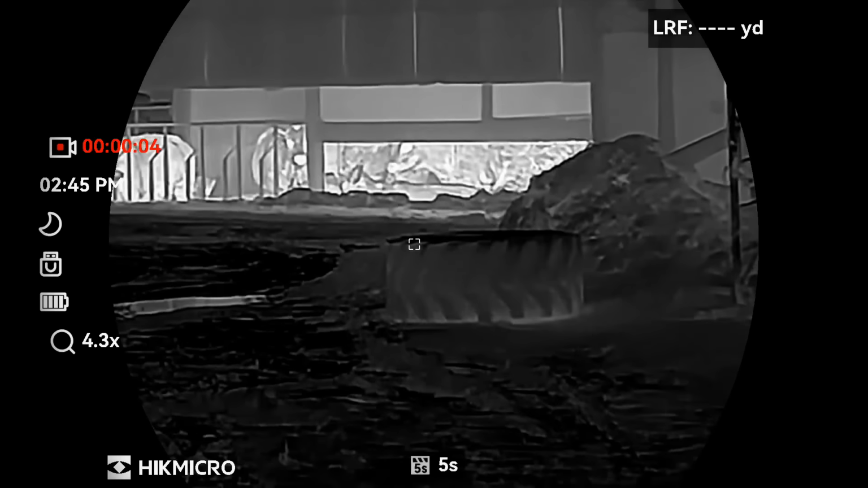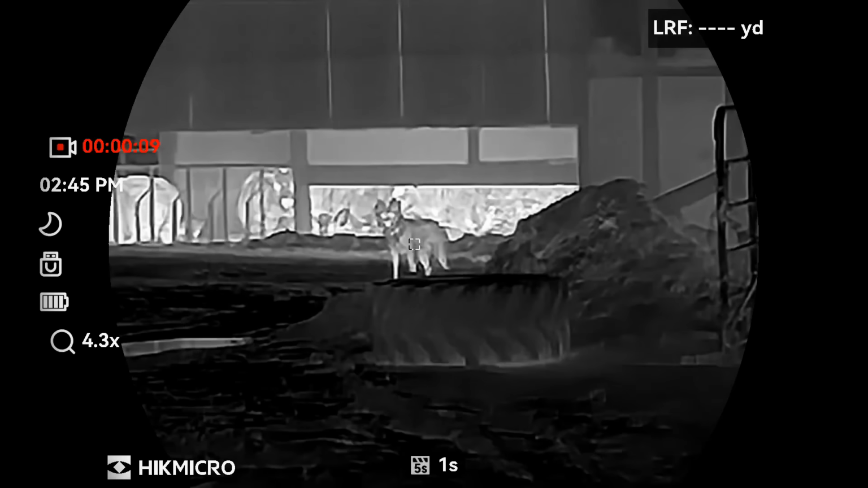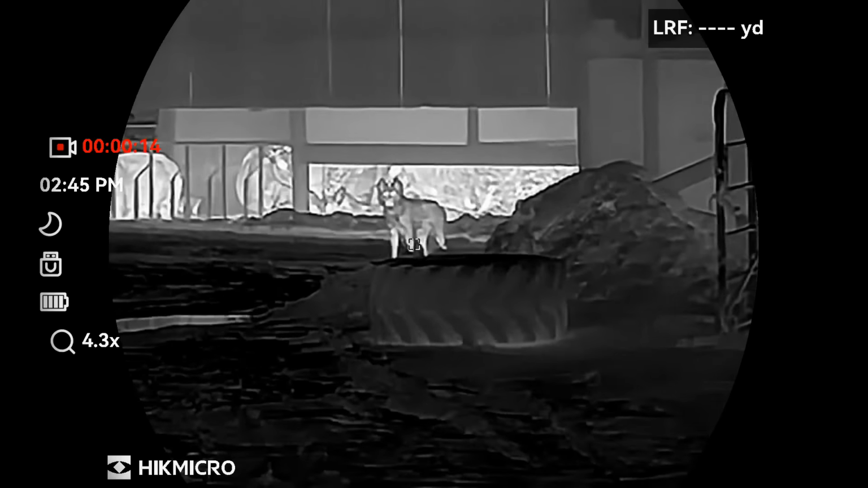This particular night, the farmer's dog just would not stop barking at me, which you can't hear unfortunately, as I didn't realise I had the audio switched off in the thermal binoculars.